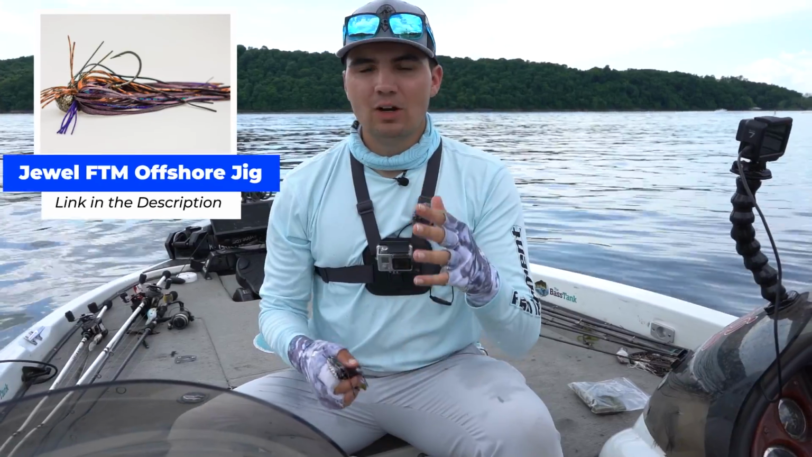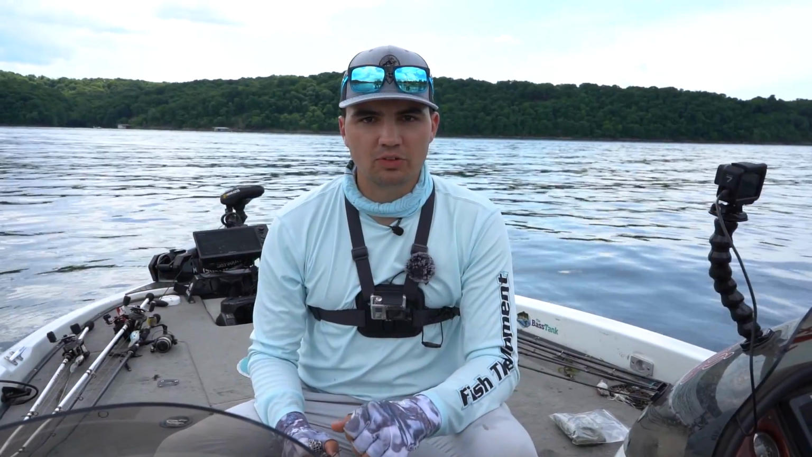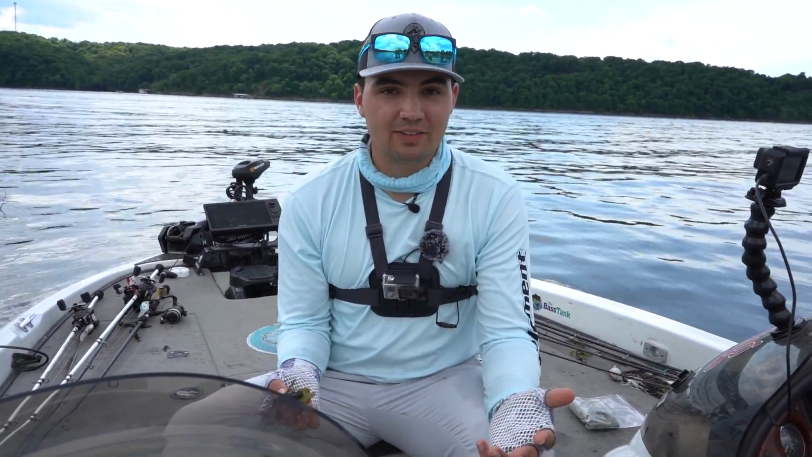What happened is that when I first got to the lake here, I started looking at some of the community holes, the obvious areas that stand out on the map. But as I was going through this creek, every single community hole had a boat on it. It was crazy. We're out here on a Friday, so it shouldn't even be that busy, but all of the most obvious drops, ledges, and points were covered up with boats. So after about an hour and a half, I realized I wasn't gonna be able to catch those fish on the community holes because I just wasn't able to get on the spots.